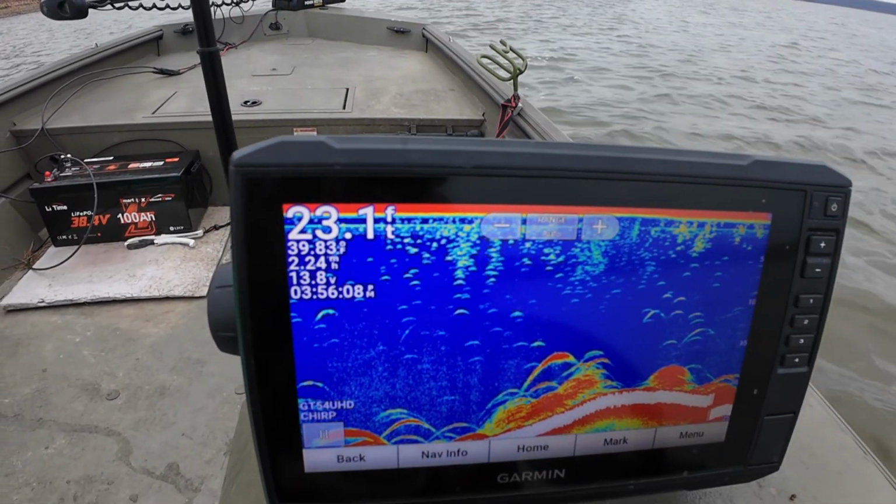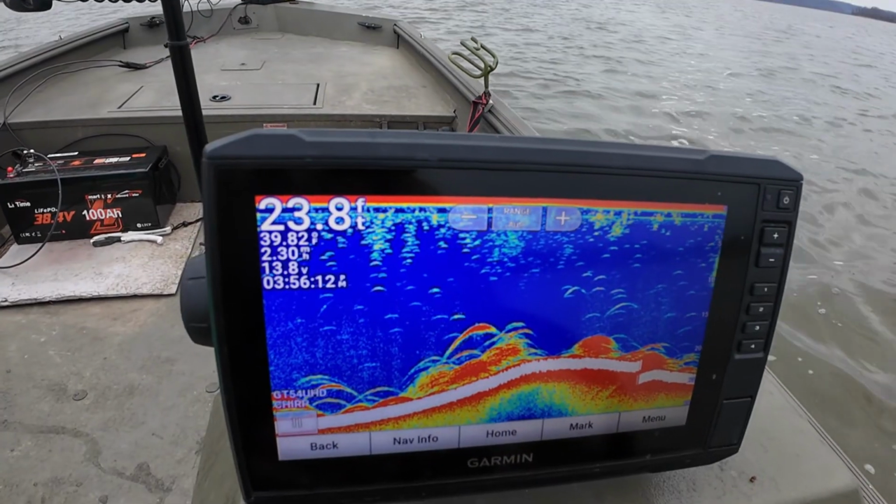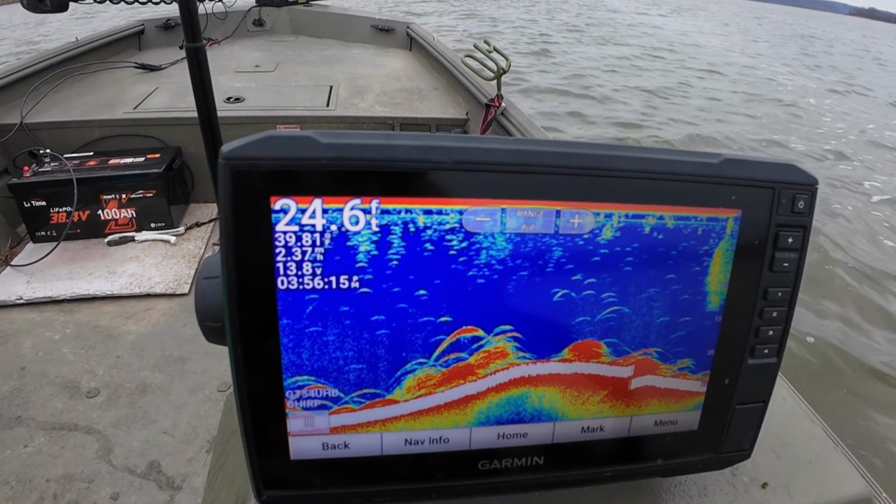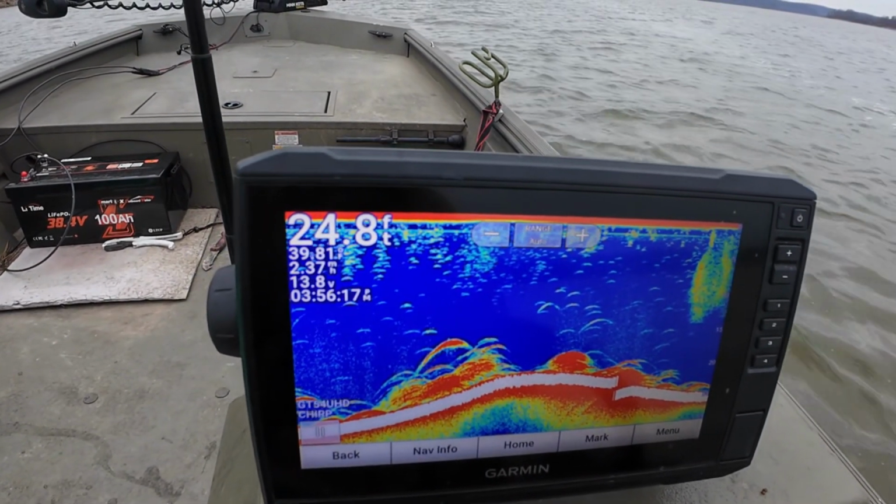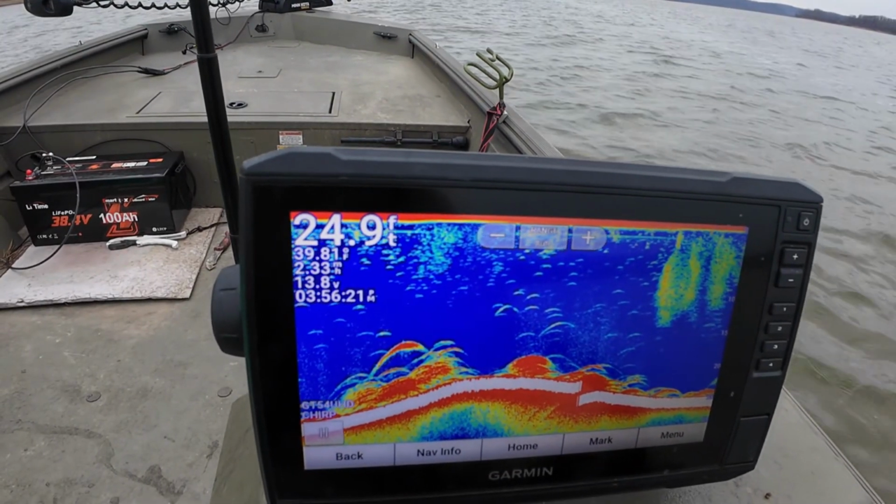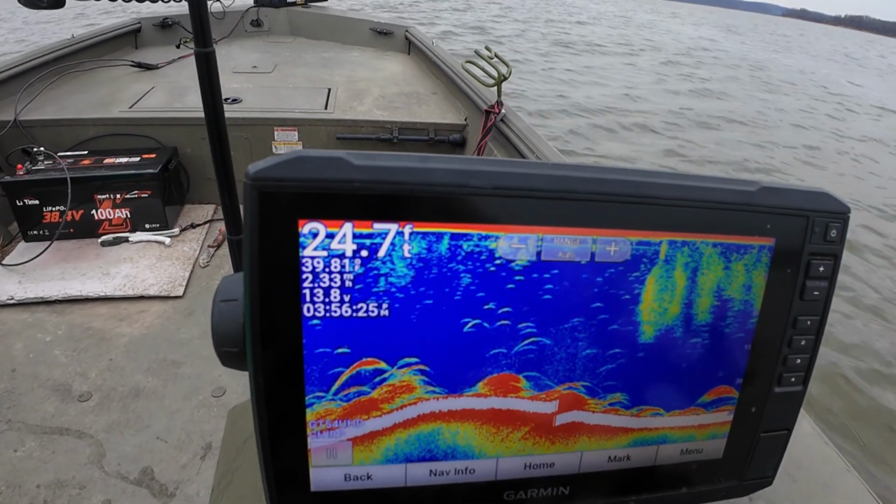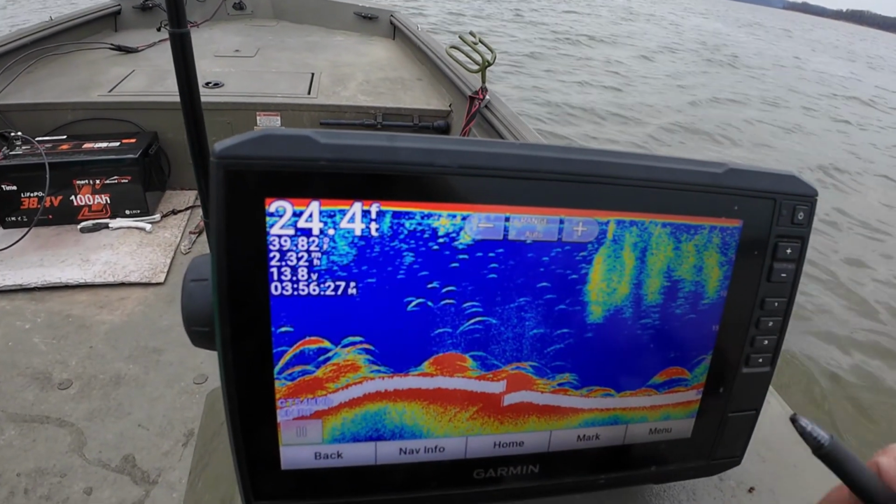Get my stylus out in case we see a big old batch of them. I don't have my trolling motor down yet, which, the wind's blowing, so I'll have to go up on the other side of them and come into them. Let's see how close we are to that place.